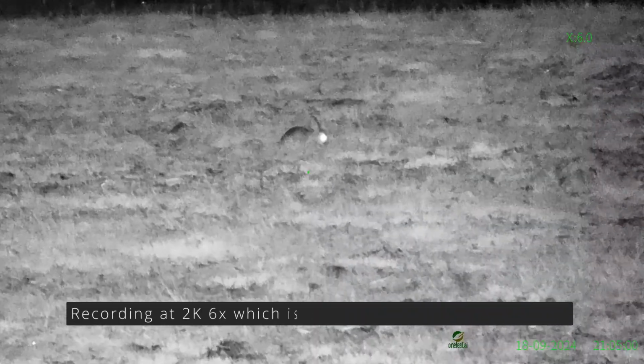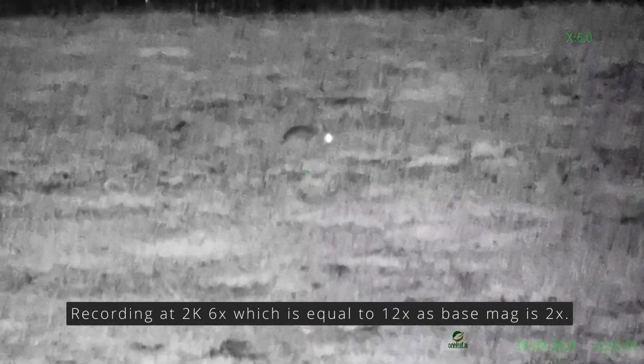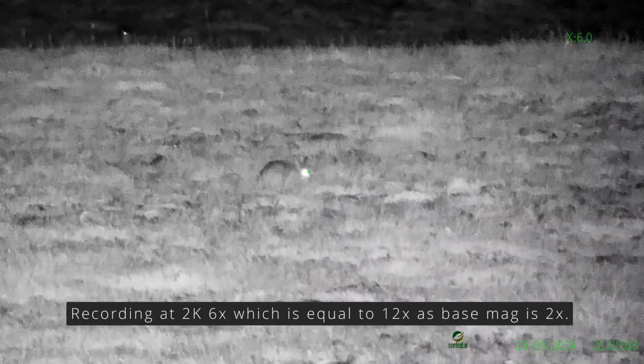There's absolutely no way I'm going to be able to sneak up on these, because we've got a full moon out. Okay, this is recording on 2K. That's 6 times magnification.